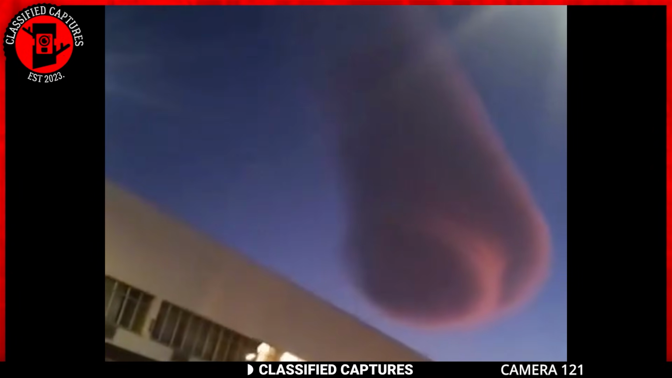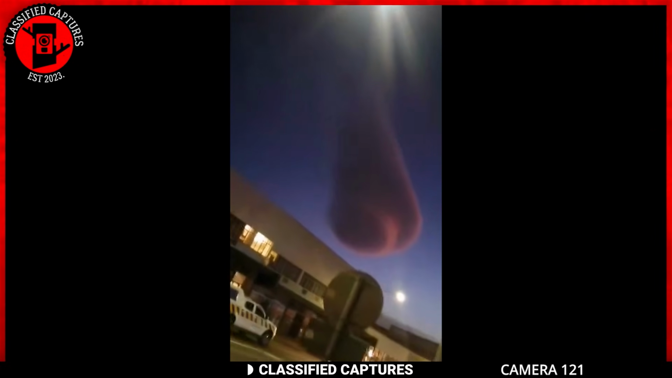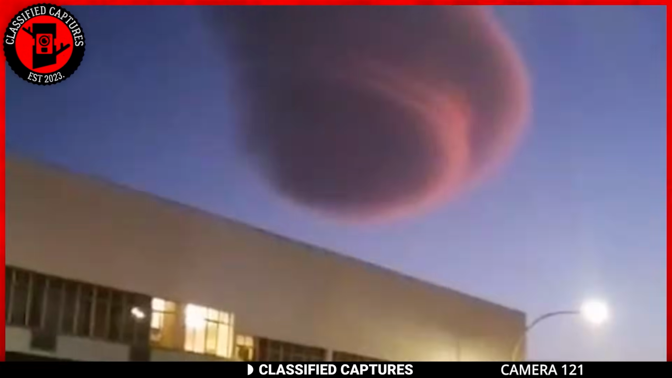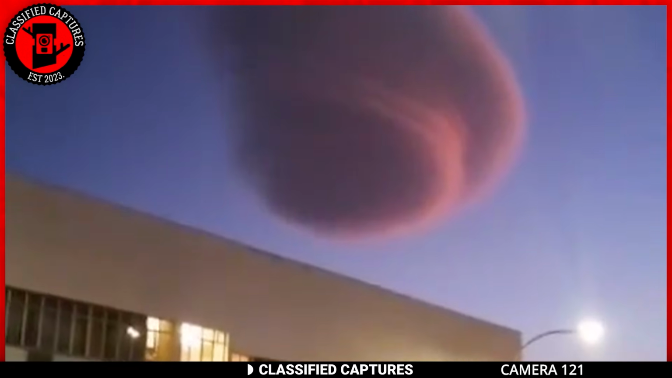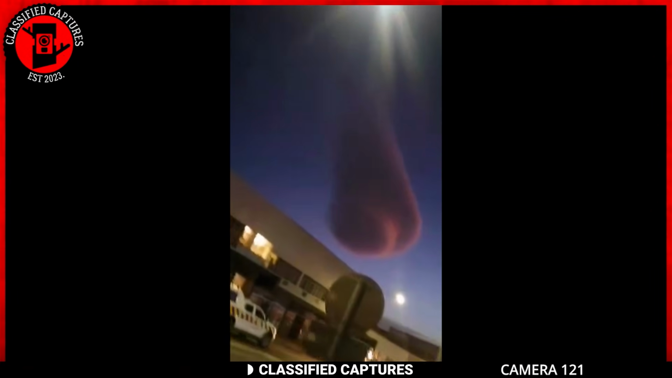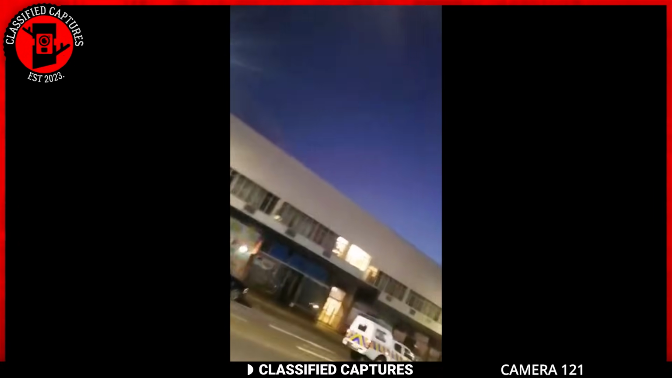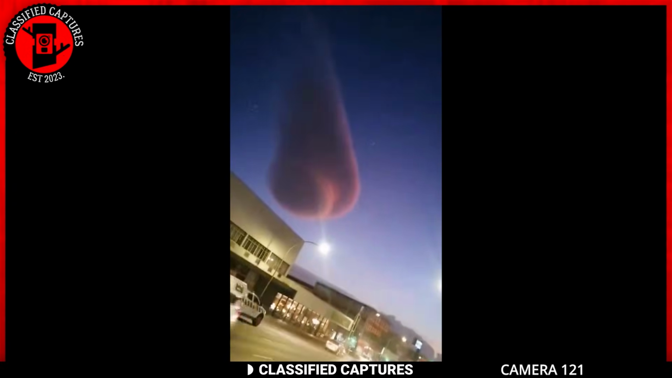Lenticular clouds are lens-shaped clouds that typically form near mountains or other geographical features that disrupt the flow of air. They're not uncommon and are usually associated with stable atmospheric conditions. While lenticular clouds can sometimes appear in unusual shapes and formations, they're natural meteorological phenomena. But then, with all the strange things happening, I'll not be surprised if this is indeed not just a cloud. Having seen it yourself, what do you think?